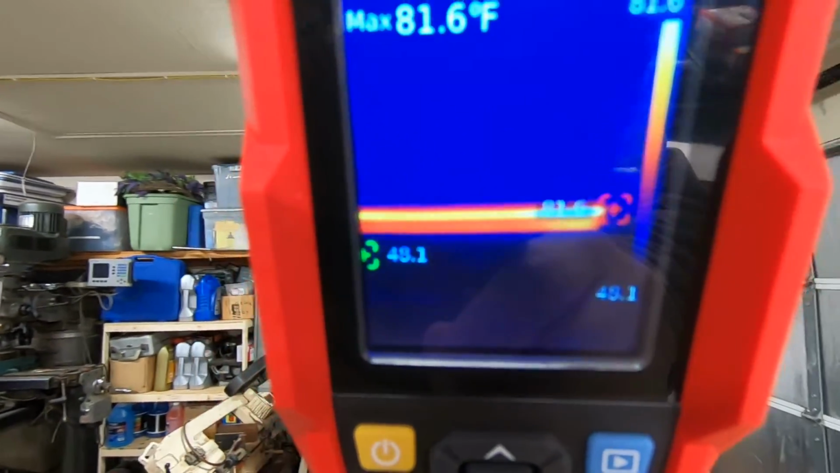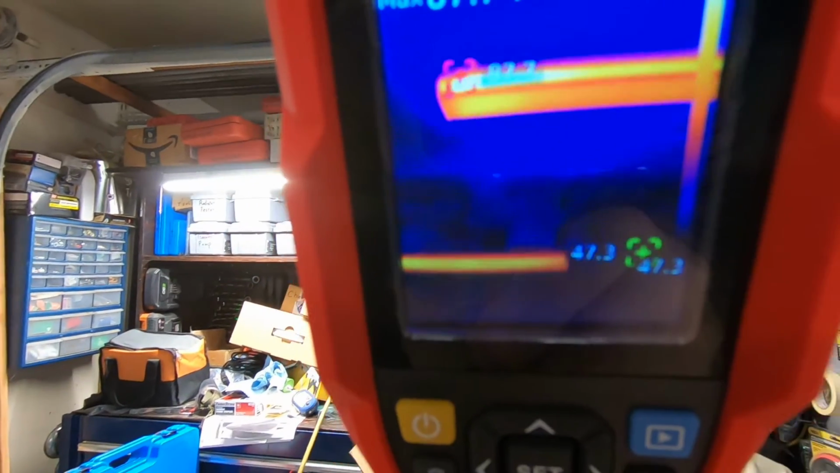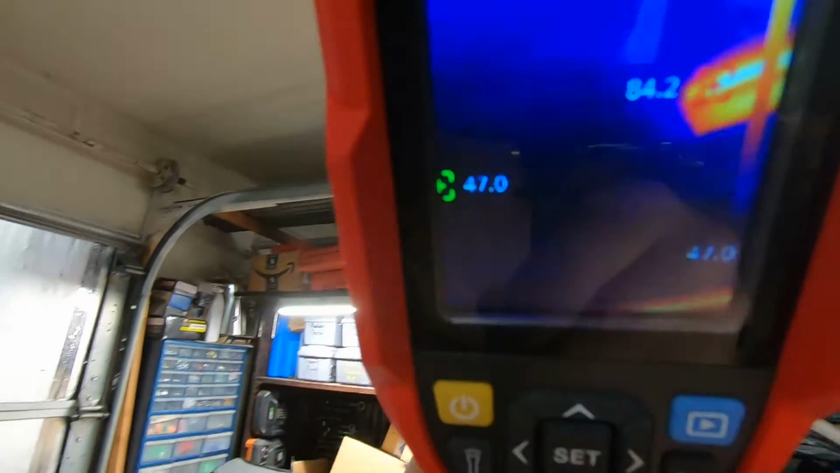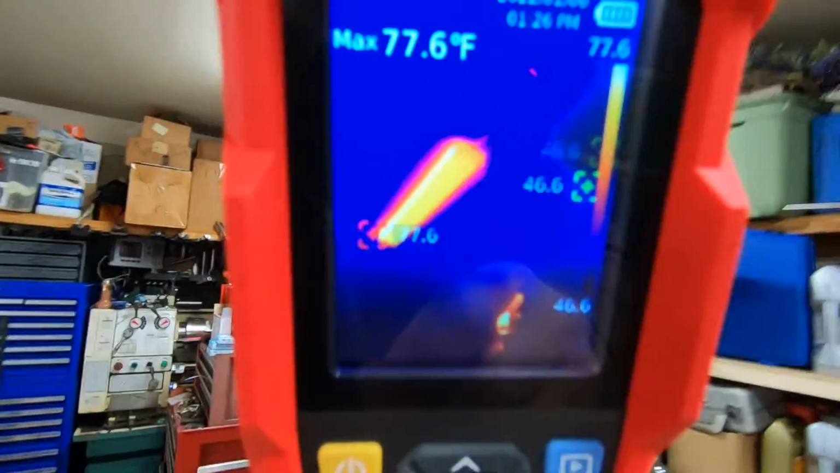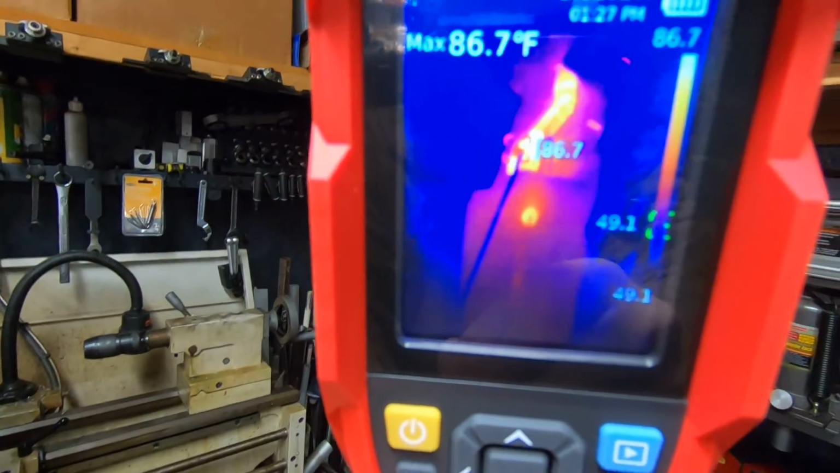Hot water heater just kicked on, so we'll go over there and we'll check it too. There's an LED light. Guess the LED light's that one right there. Another fluorescent light. Let's go over here to the hot water tank.